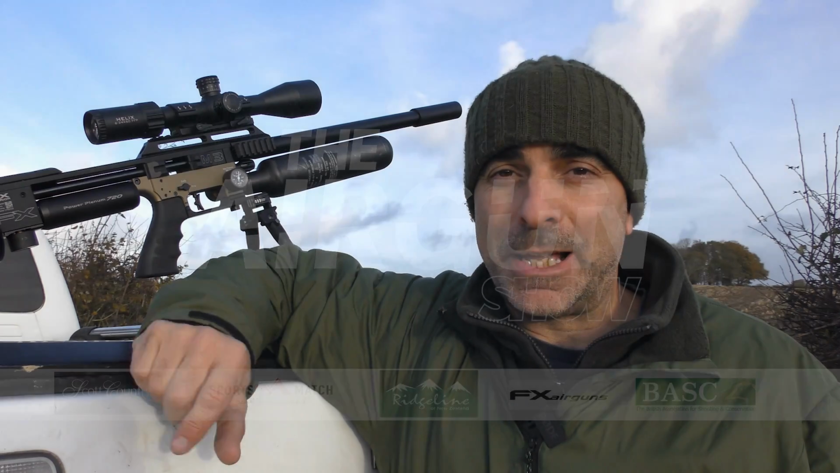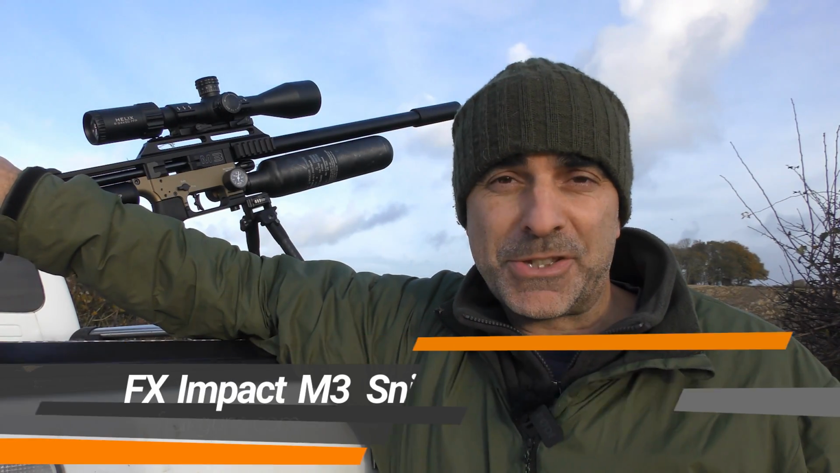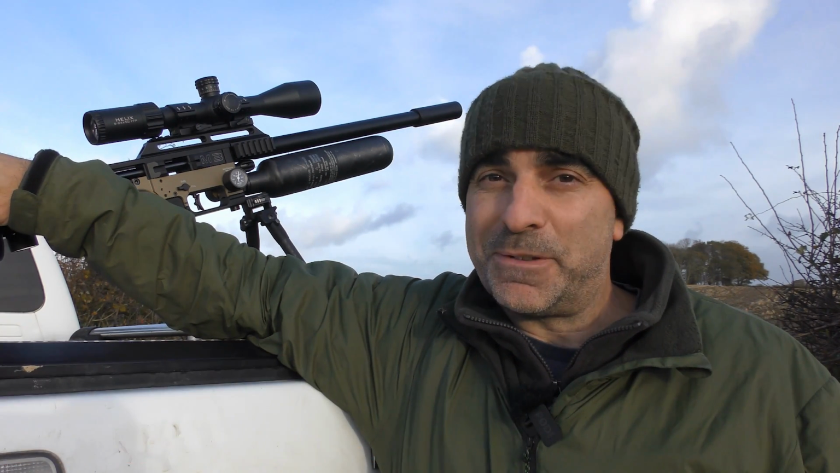I'm going to be having a little play around with this little beauty. This is the FX Impact M3 Sniper. It's in .25 caliber, and it is an FAC rated gun, so we should be having a bit of fun with this.